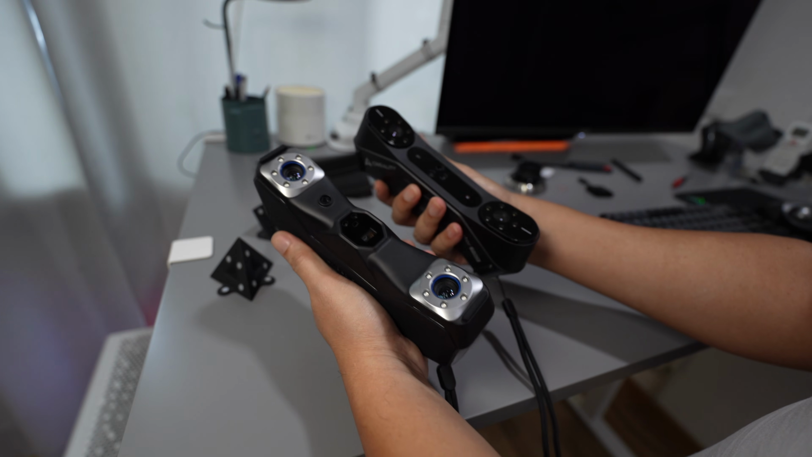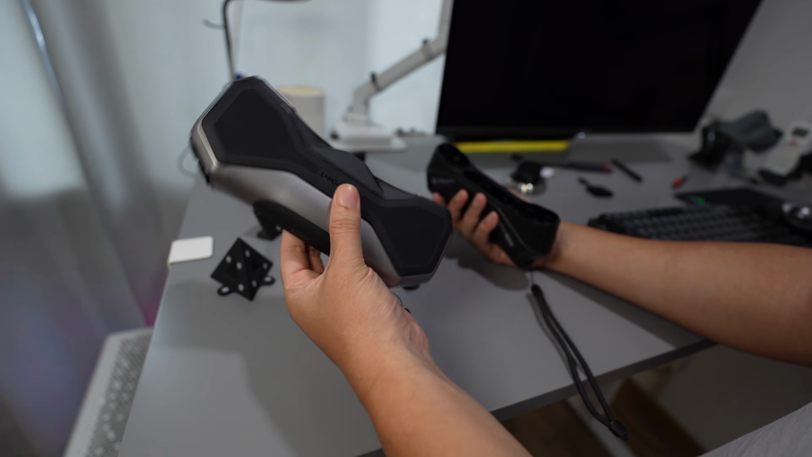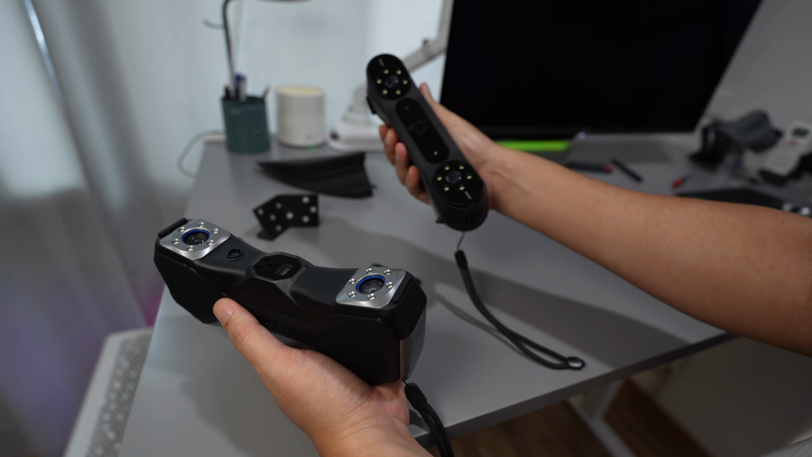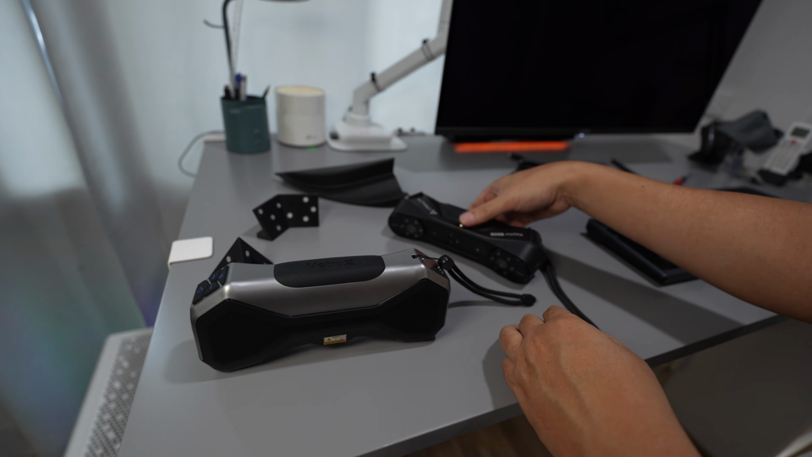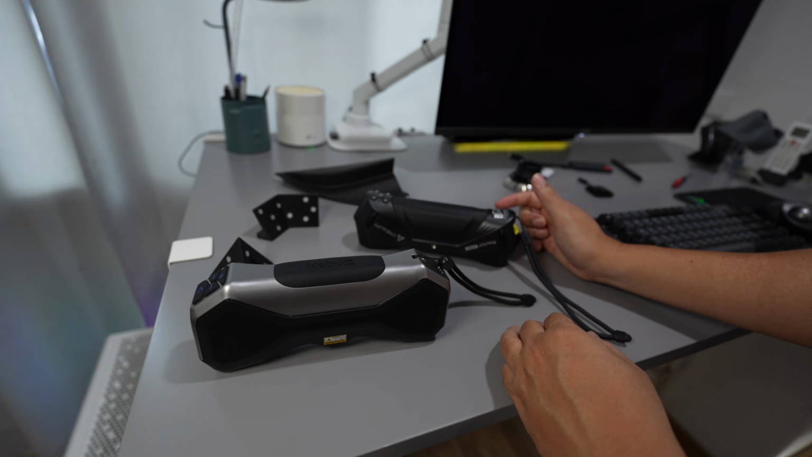And for the ergonomics, the Metro X grips better because it's narrower, but the Raptor is quite fat to grip. They have this rubber that you can place it down like so, but with the Raptor it's going to be rocking around.